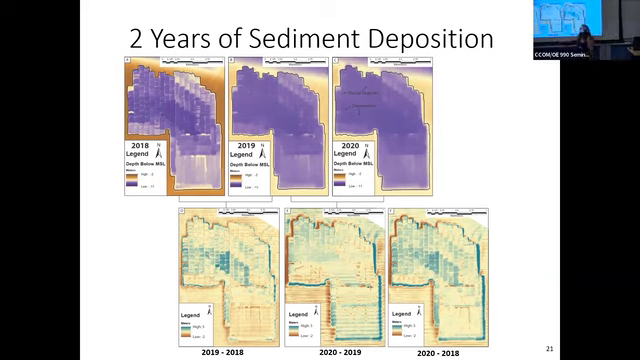So you can see that things changed a little bit in 2018 to 2019. We've got a bigger change between 2019 and 2020, where I'm saying the hurricanes happened, right? They made major changes happen. We've got lots of erosion.